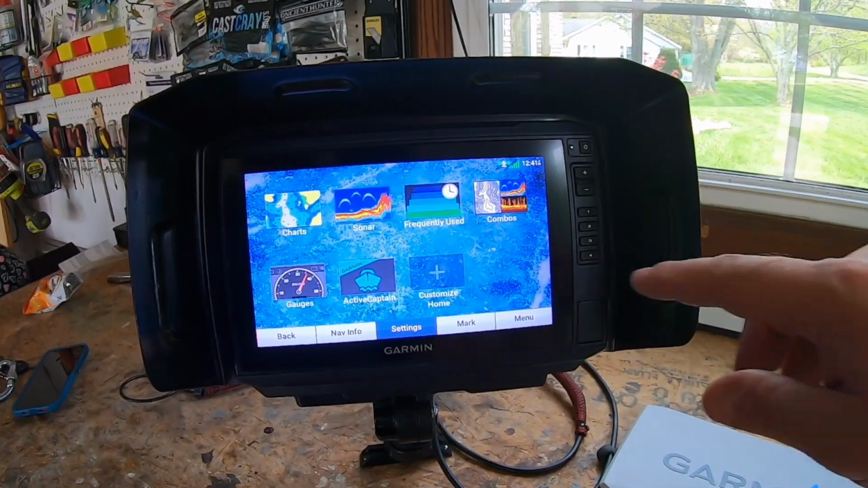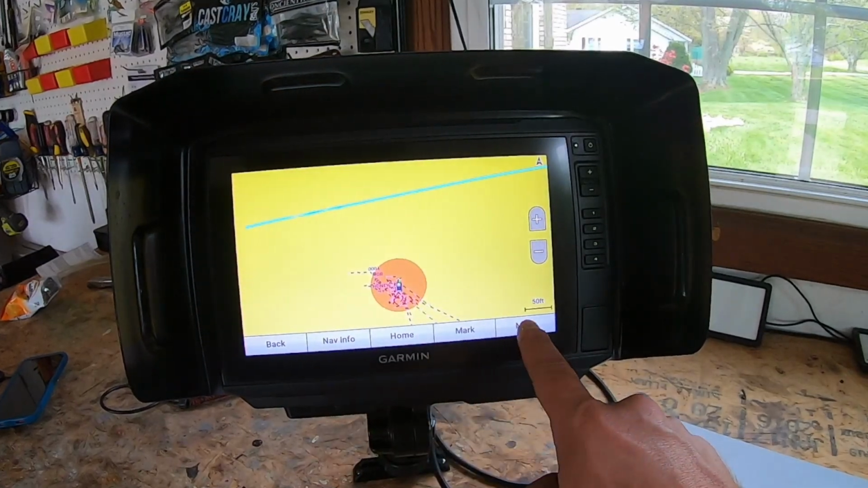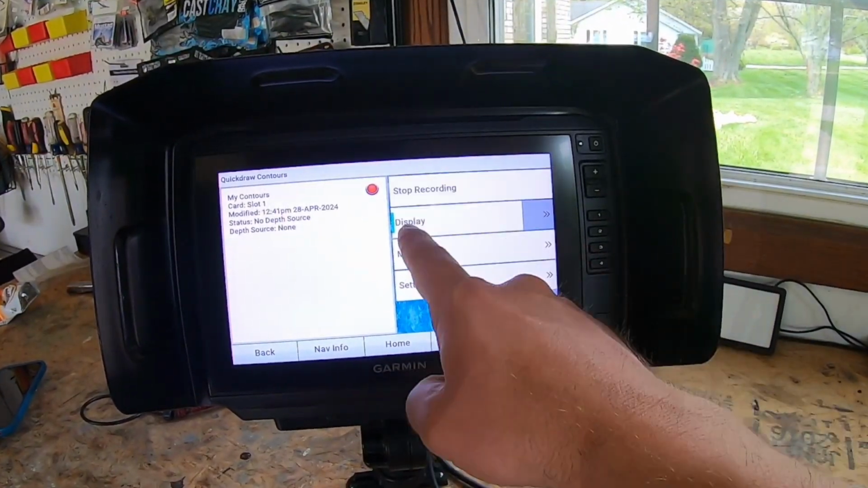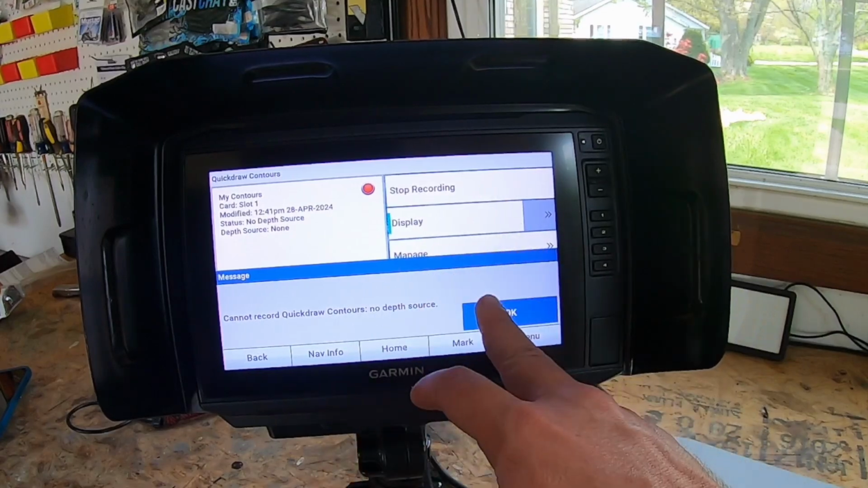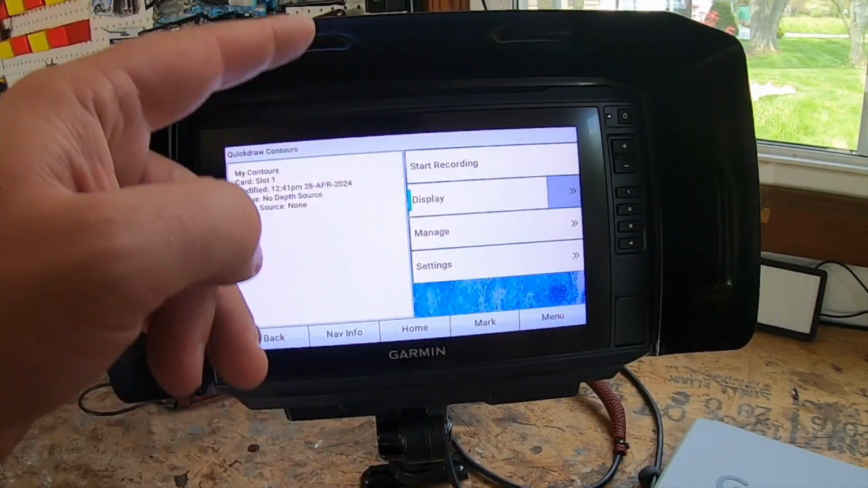So this is how you find it. Set over to one of your charts. Let's go to fishing chart right here and hit menu. And let's go to quick draw contours, hit that, and then you can start recording. Now, when I start recording, it's simply going to tell me I don't have my sonar plugged in, which is correct. Now, if I was all plugged in and had my sonar going, you would see this right here.